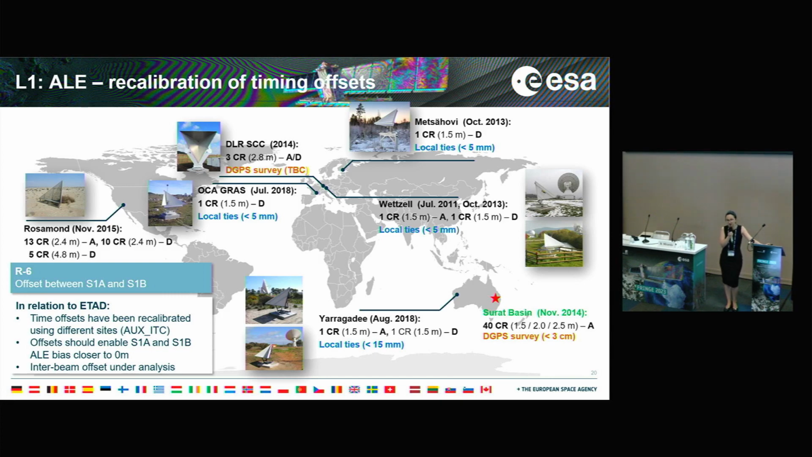So we have, in the last months, run an extensive recalibration of these offsets, profiting from different calibration sites, in particular Surat, plus data from the geodetic observatories. And with the results, we can see that the biases of Sentinel-1A and B, especially in range, are now closer to zero.